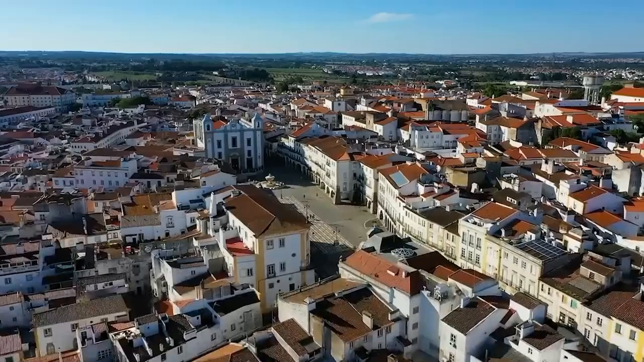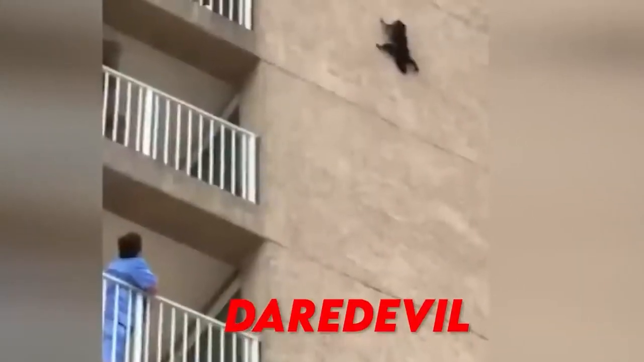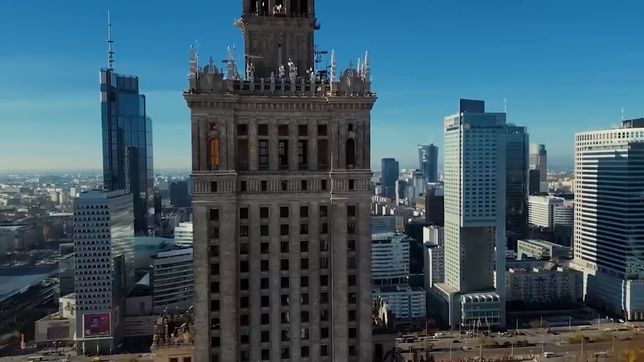Daredevil raccoon. Once upon a time, in the heart of the town, a camera recorded a courageous raccoon named Daredevil embarking on an extraordinary adventure. High atop a towering structure, Daredevil teetered on the edge.